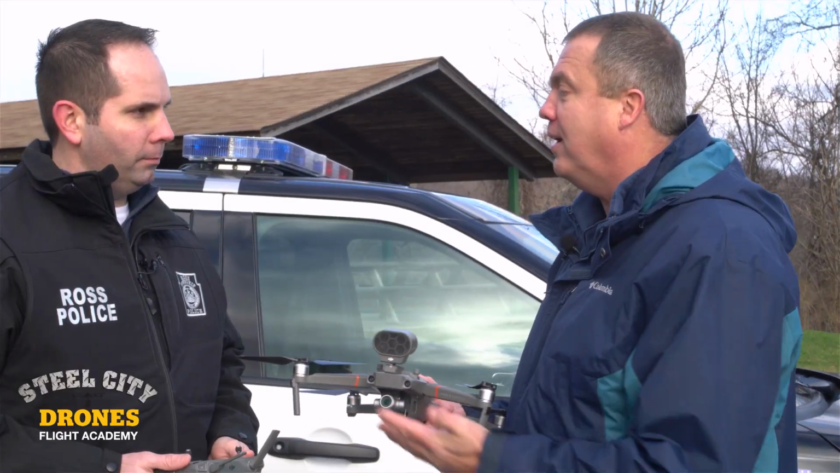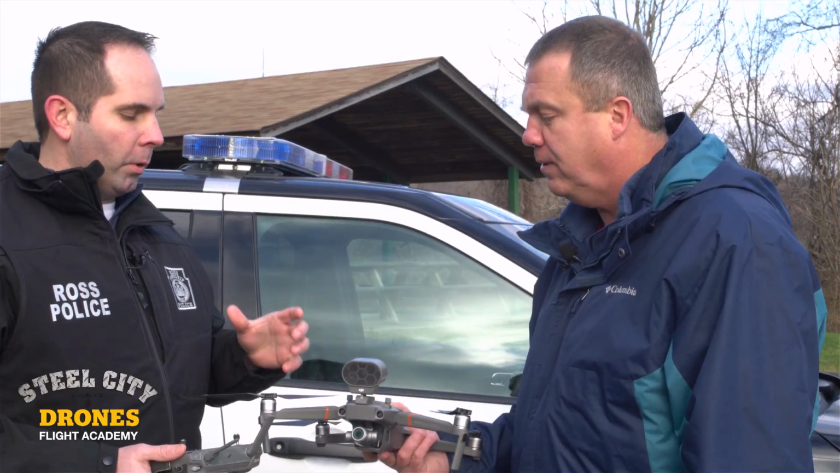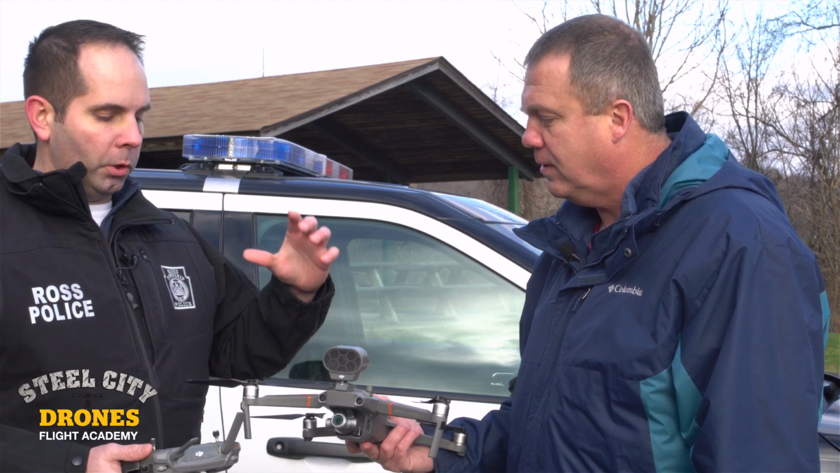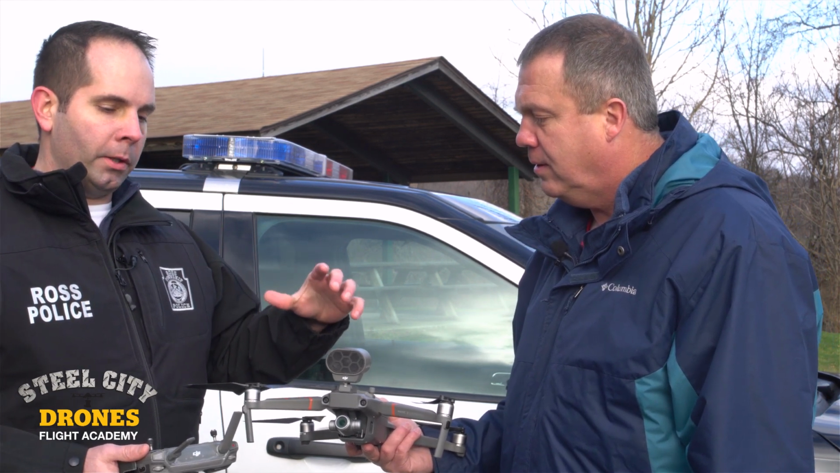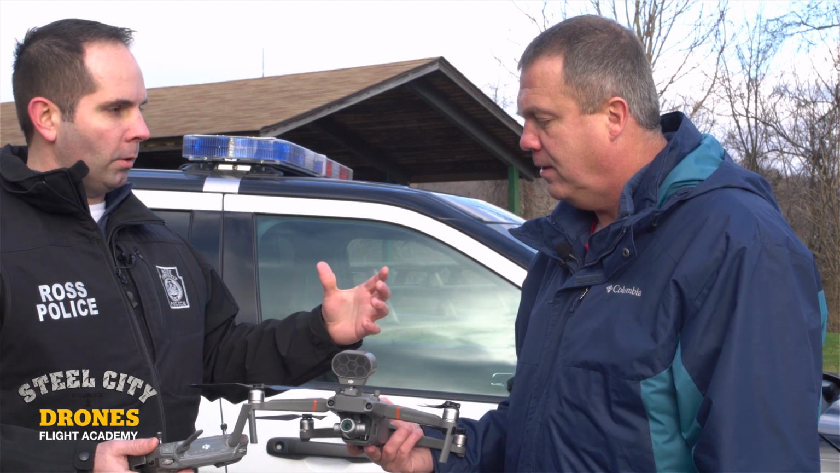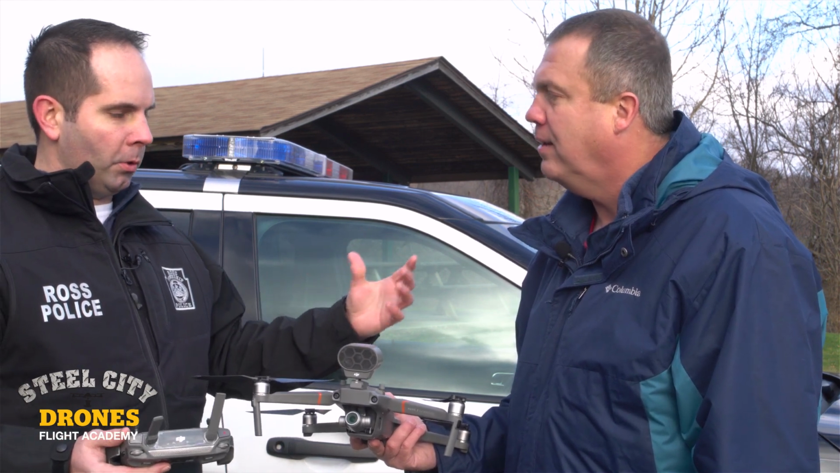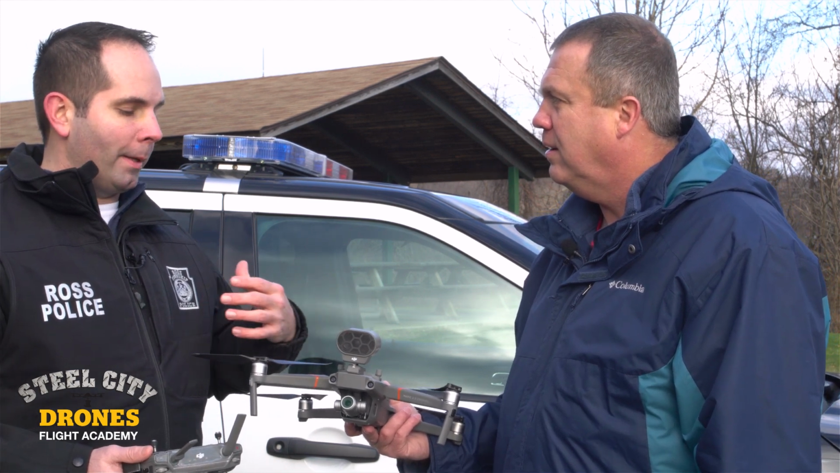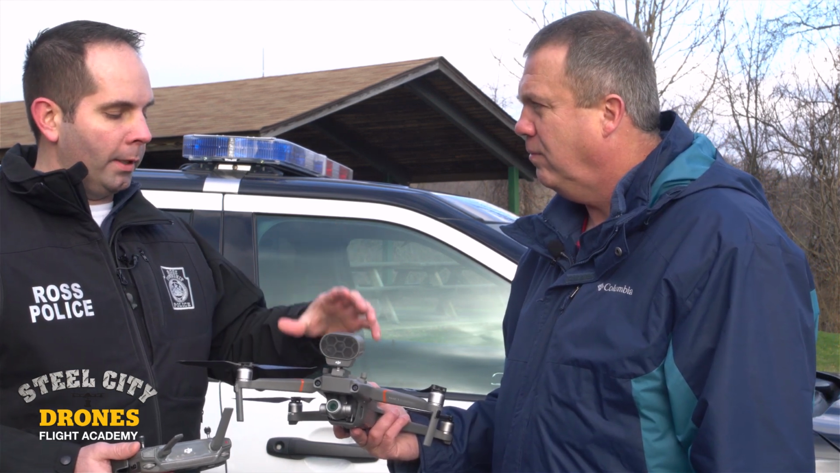What are your thoughts on the accessories so far? The accessories are very beneficial from a public safety standpoint. Having a spotlight that you can use to illuminate an area on the ground, either searching for someone, or directing officers to a certain area where there's a person or item of evidence. Also, the loudspeaker is great because you can communicate. The biggest drawback that I see is only being able to use one of these at a time.